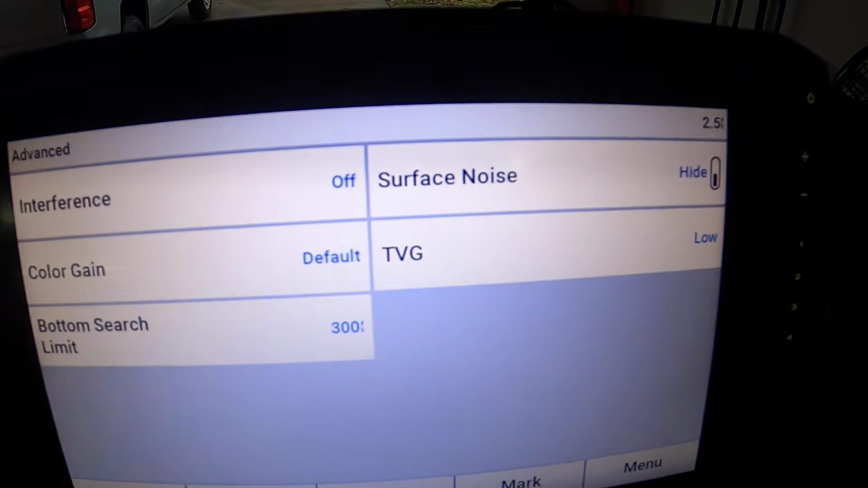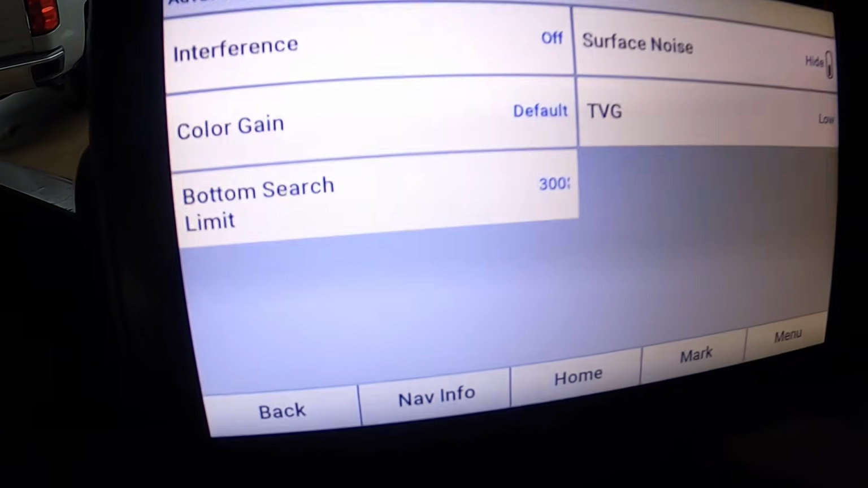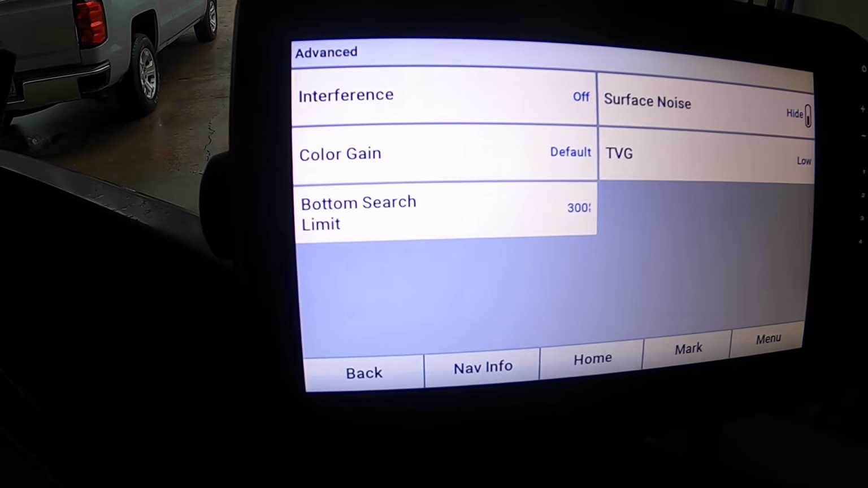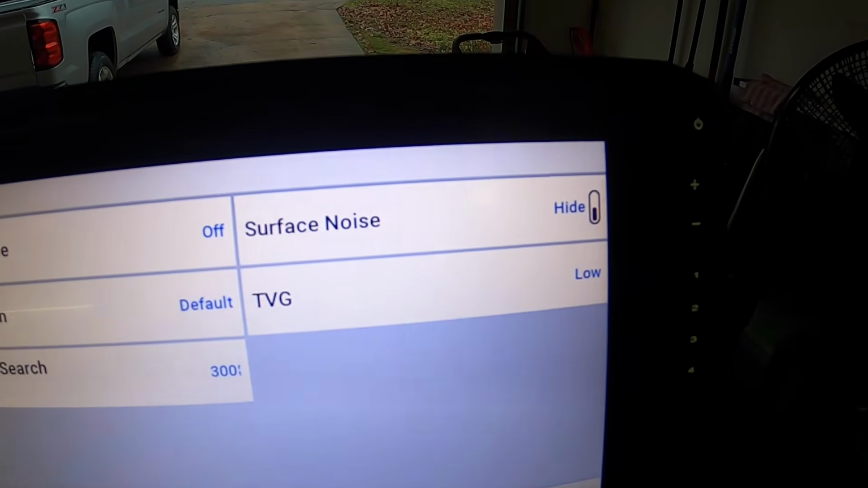Interface is off. Surface noise is hide. My color gain is on default. Bottom line search, 300 feet. We don't have any lakes that, we have a few lakes that almost hit 200. We're not anywhere where there's 300. TVG is low, and surface noise is on hide.